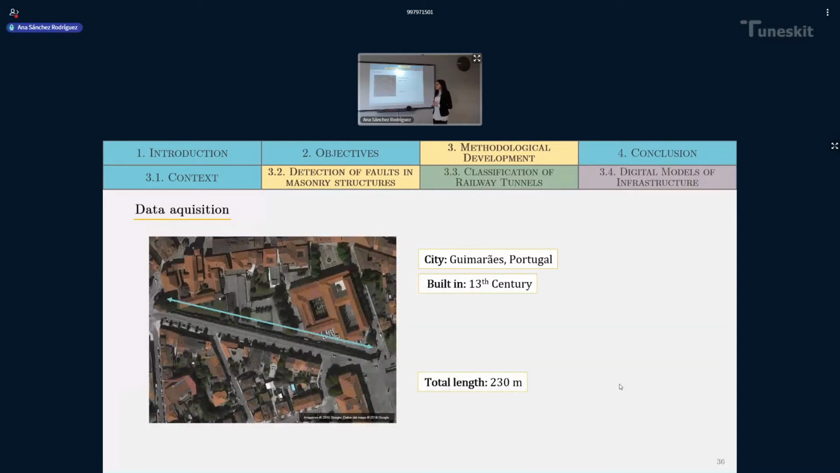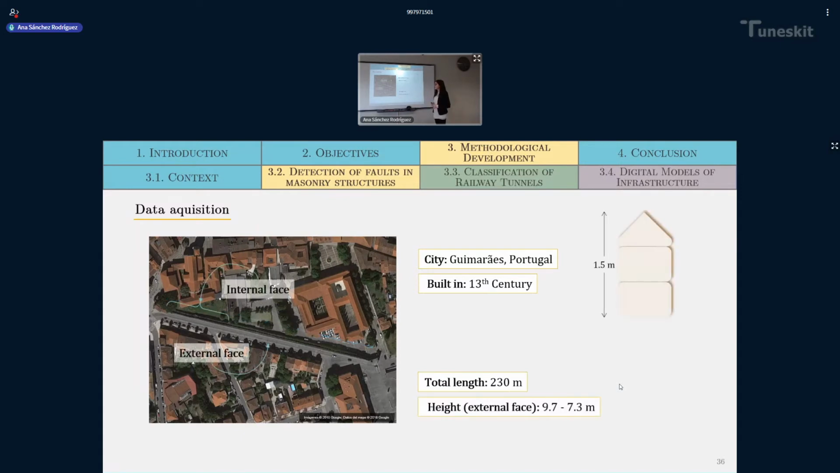This is the stretch of the wall that has been surveyed. It has a total length of 230 meters, and the external face has been entirely scanned, but only a stretch of the internal face was scanned.